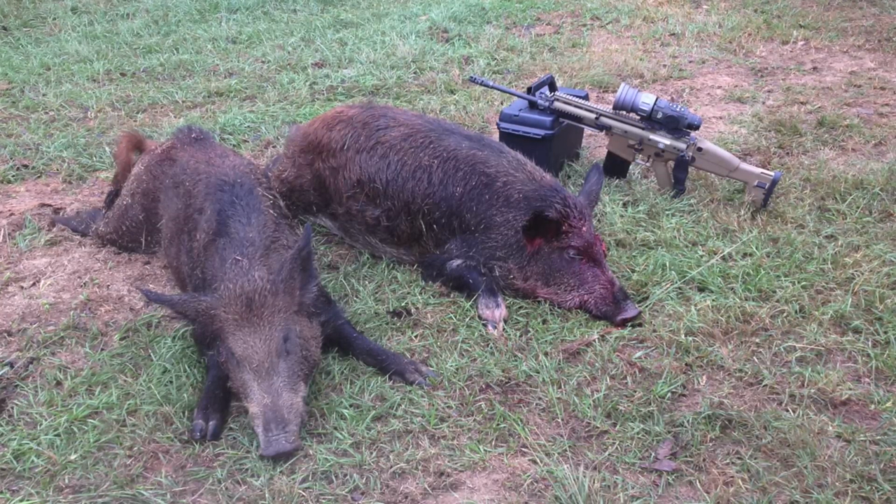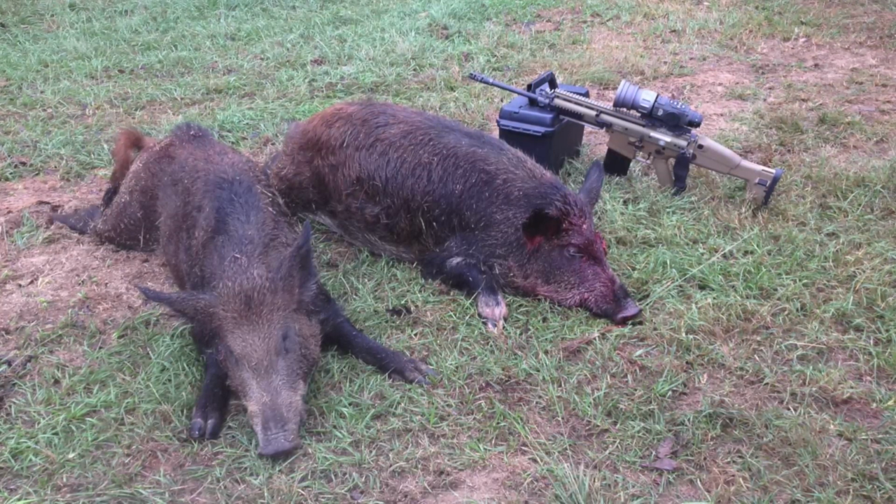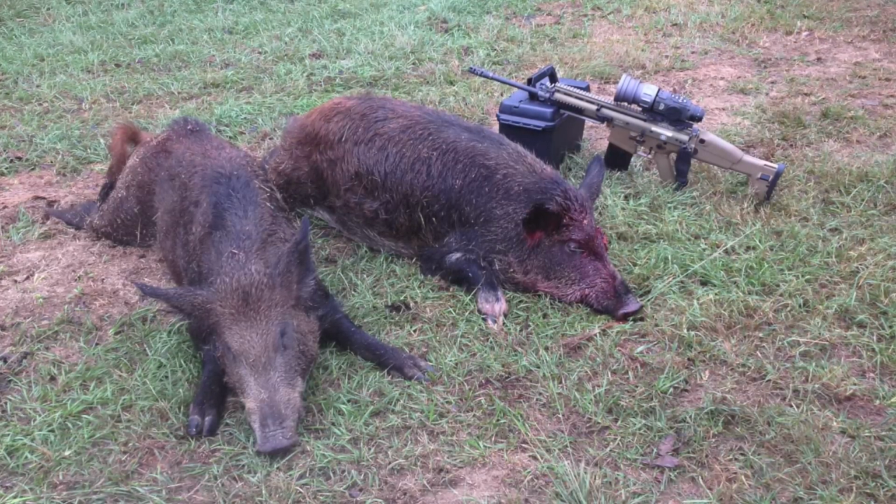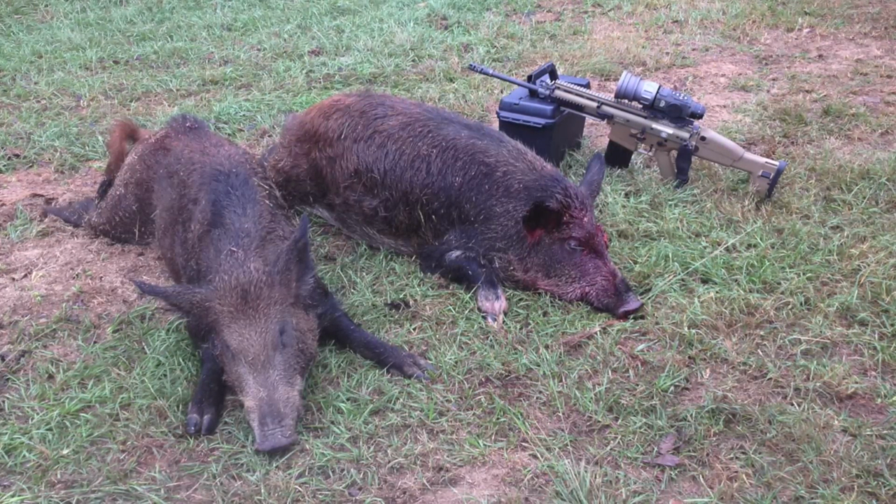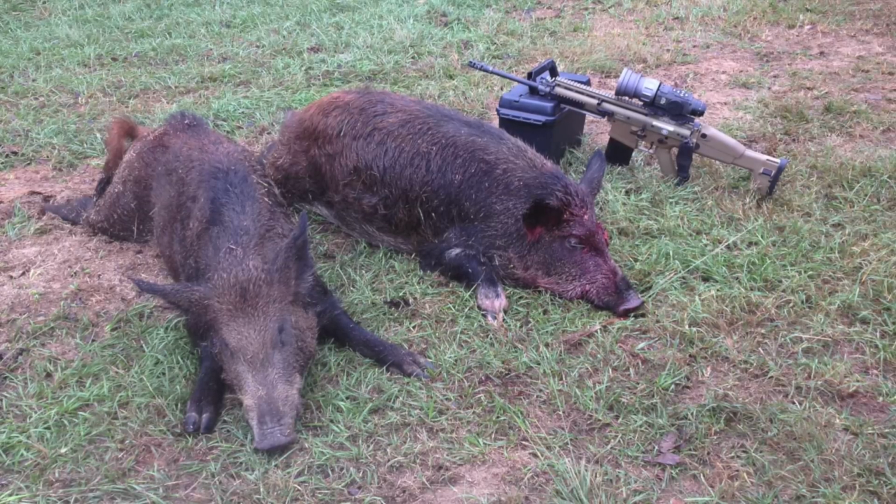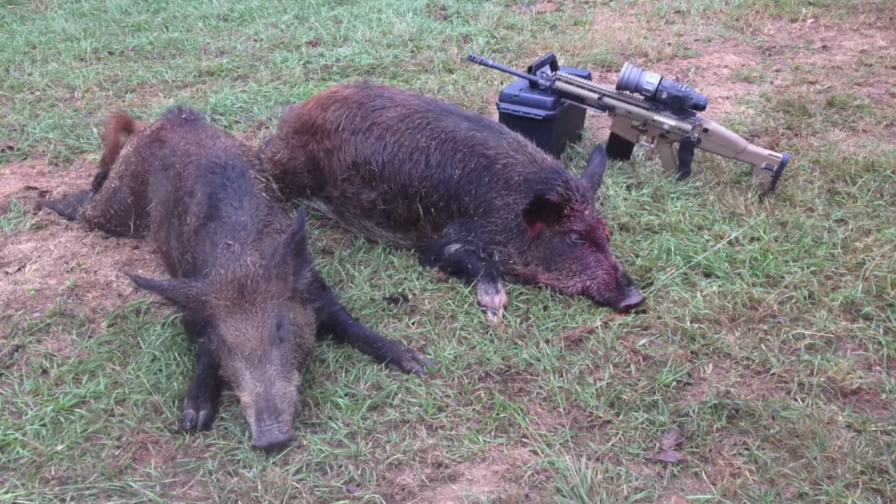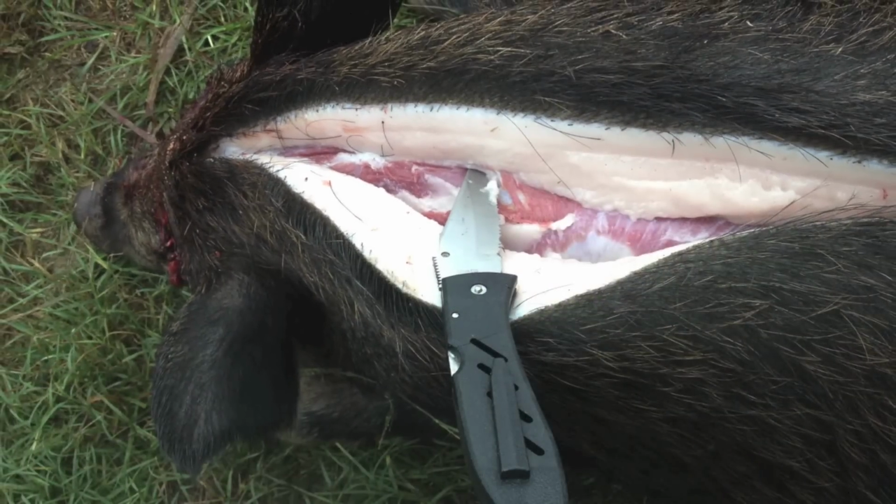Well, check this out. These guys are the same size in terms of body length, proportions, and all that. However, the one on the left, skinny, and the one on the right, very fat. Check out this open cut of his back when I was cleaning him. You think he's been in there eating pecans?